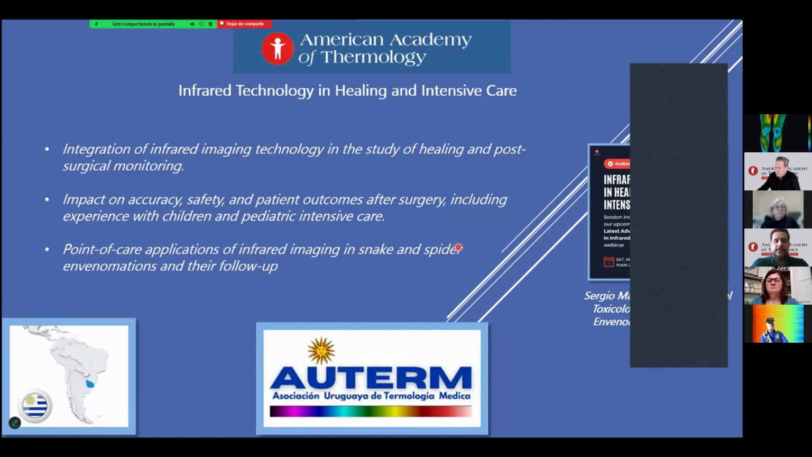We share today the integration of infrared imaging technology with the study of healing and post-surgical monitoring, and the impact, accuracy, safety, and patient outcomes after surgery. This includes experience with children in pediatrics, intensive care, and rheumatology. Point-of-care applications of infrared imaging, snakes and spiders, envenomations, and then the follow-up.